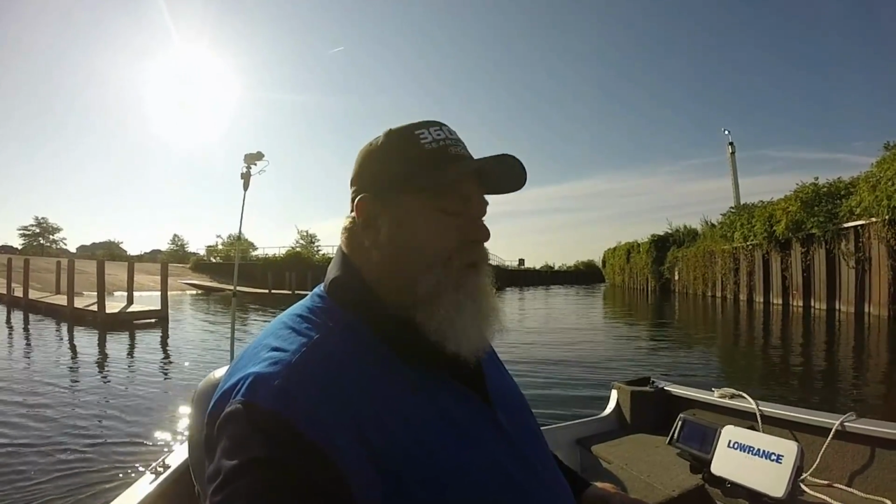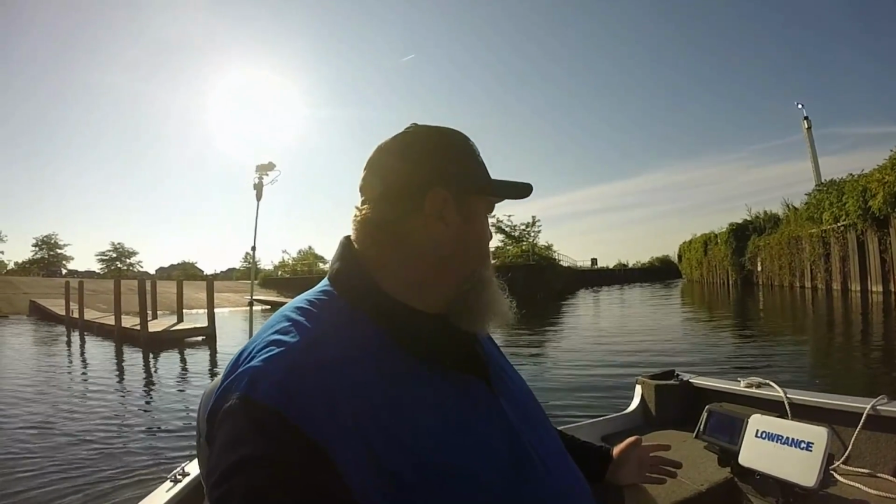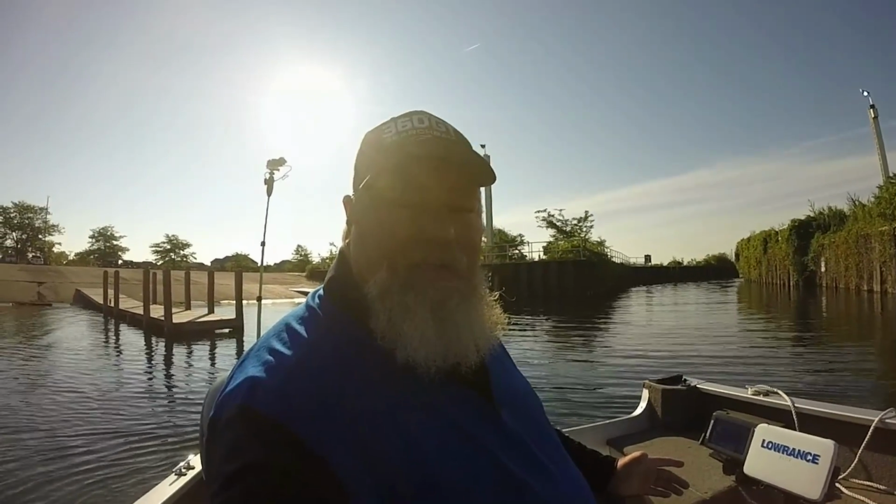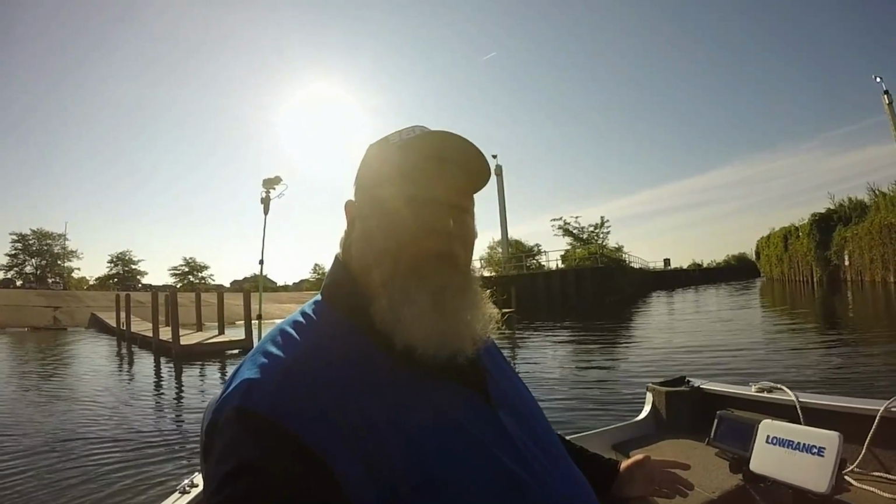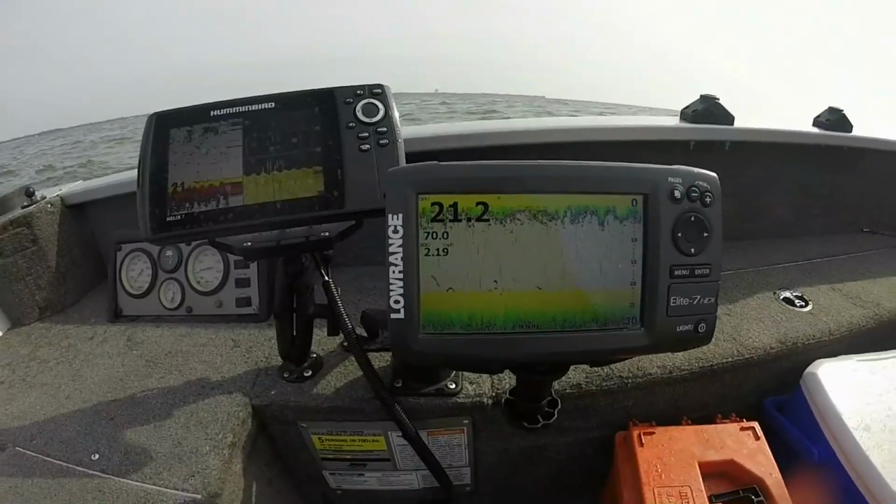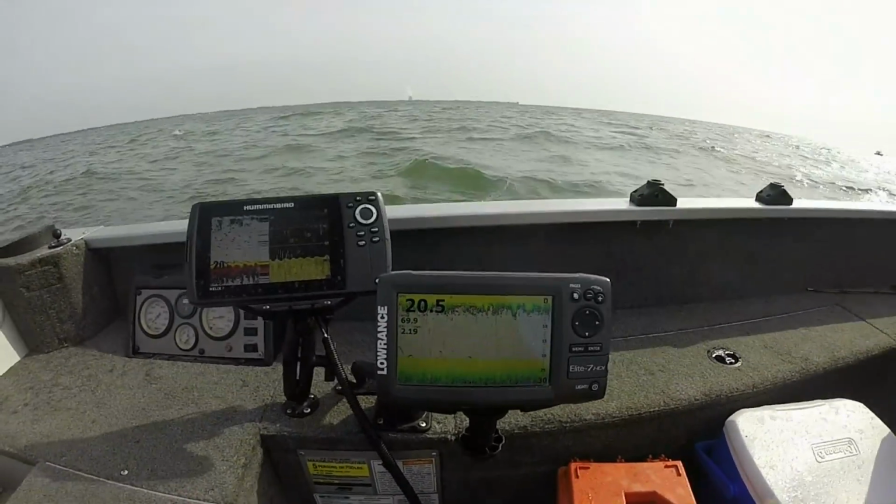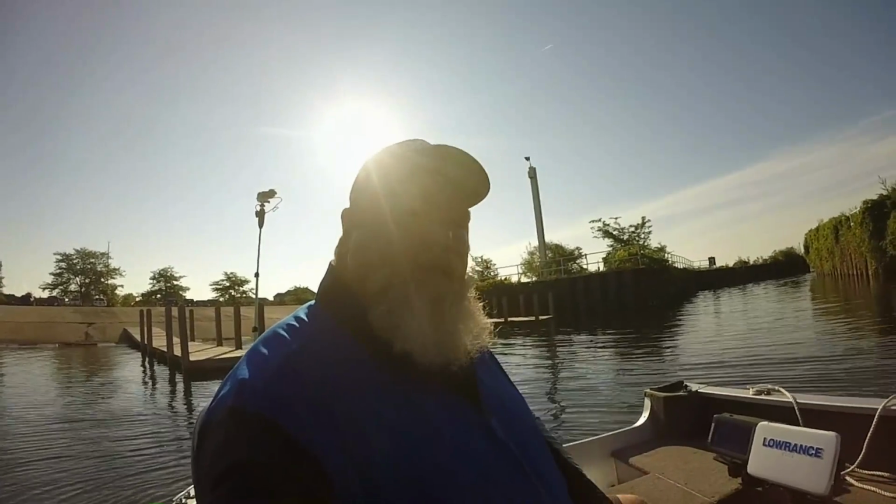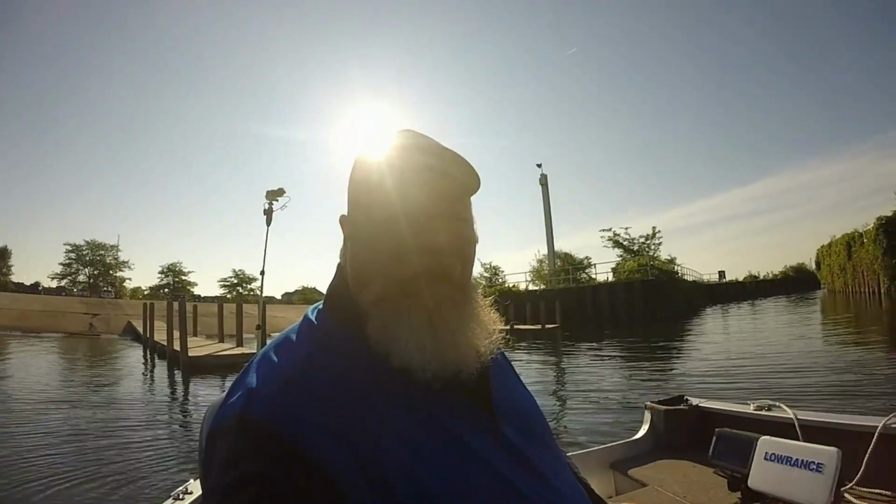As some of you have probably noticed, for the last couple seasons I have been running a Lowrance Elite 7 HDI alongside of a Humminbird Helix 7. My Helix 7 is what I've been using for my down imaging and my side imaging. I gotta tell you, I'm terribly disappointed with the Helix 7.